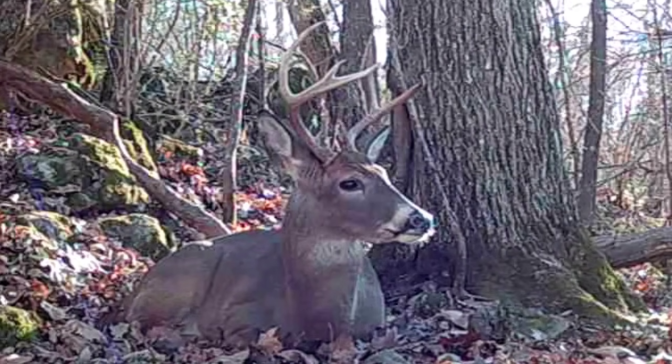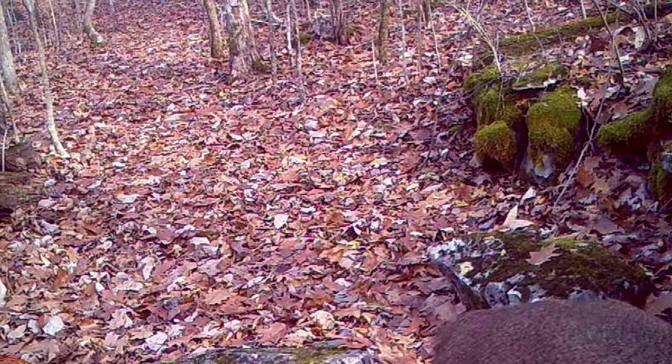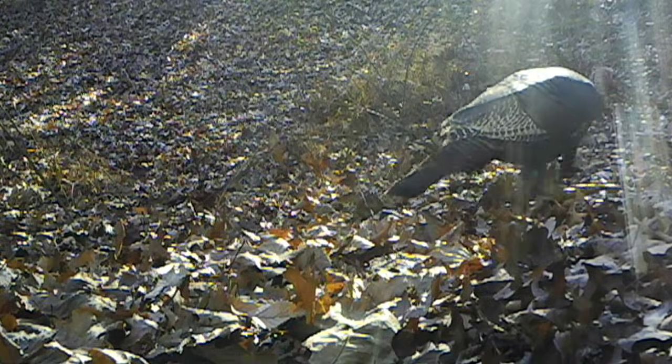But these old bucks, they've literally worn themselves out. And they're running everywhere, all over this ridge. But the little animals, they're trying to survive for winter.